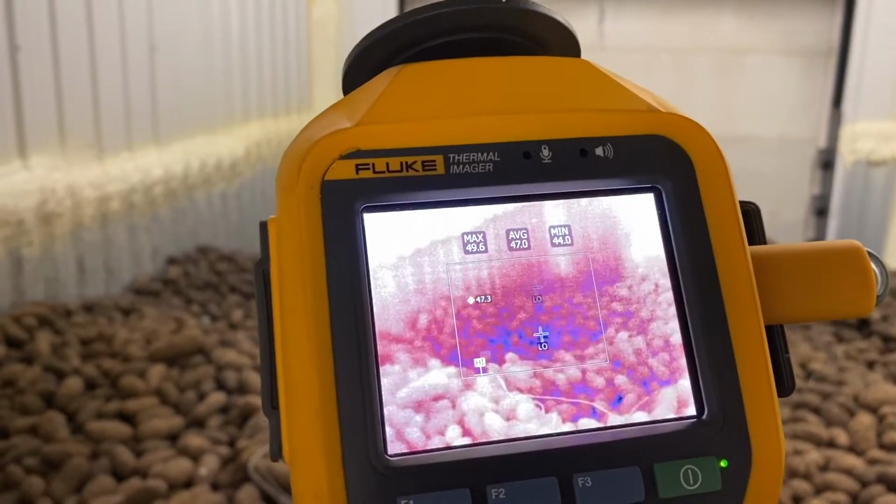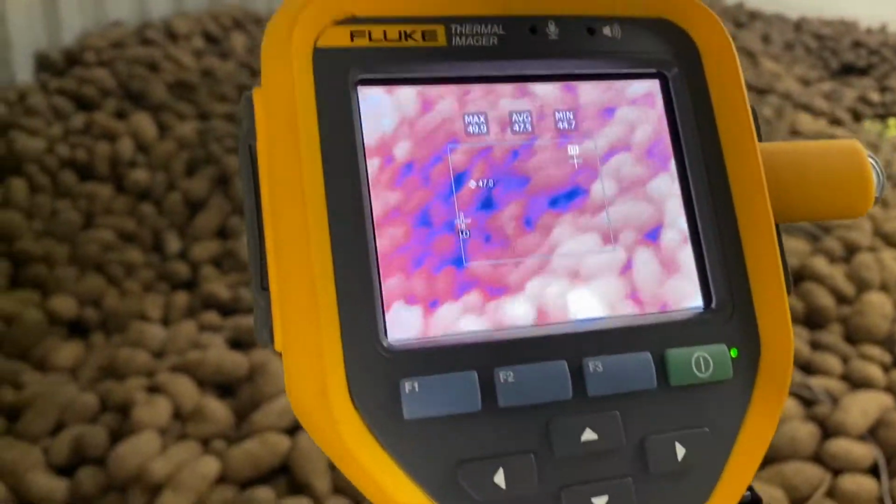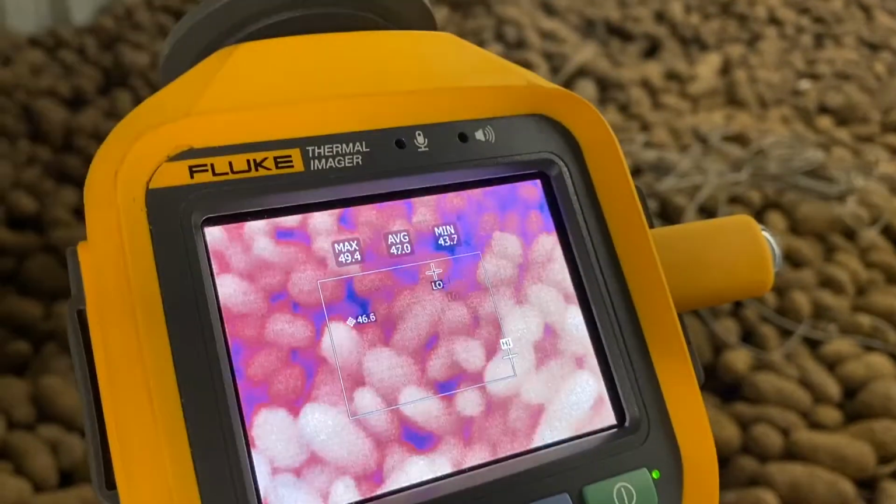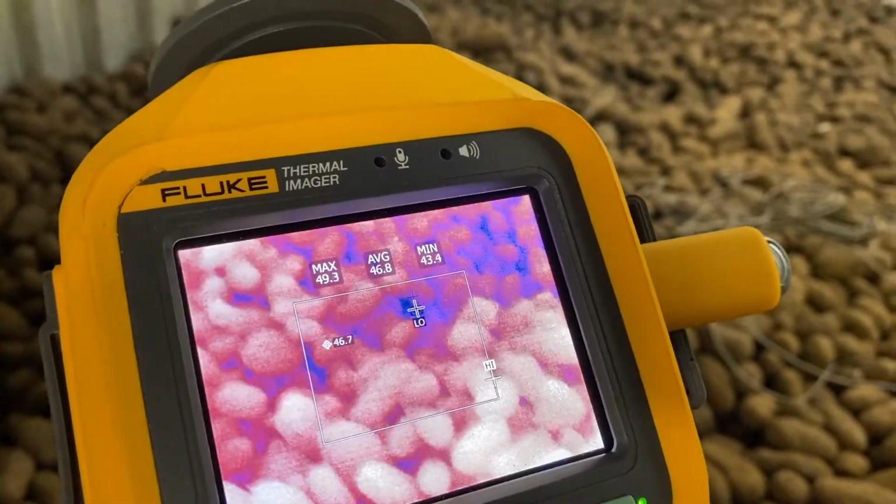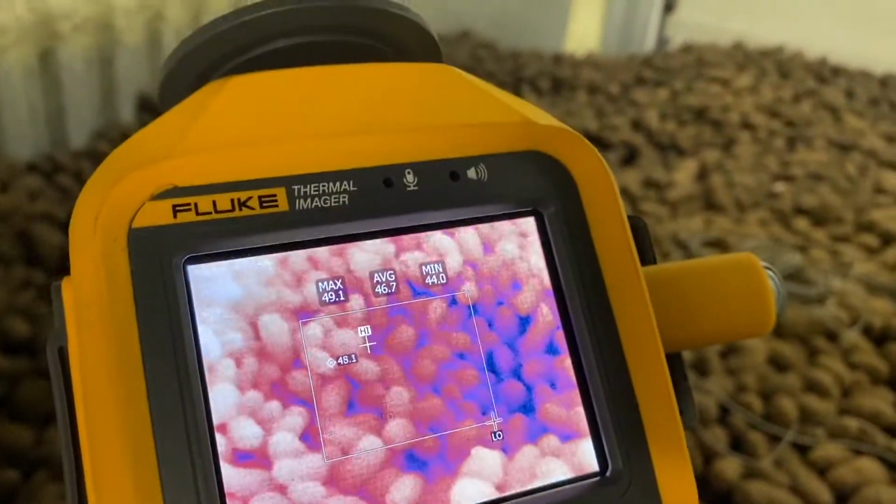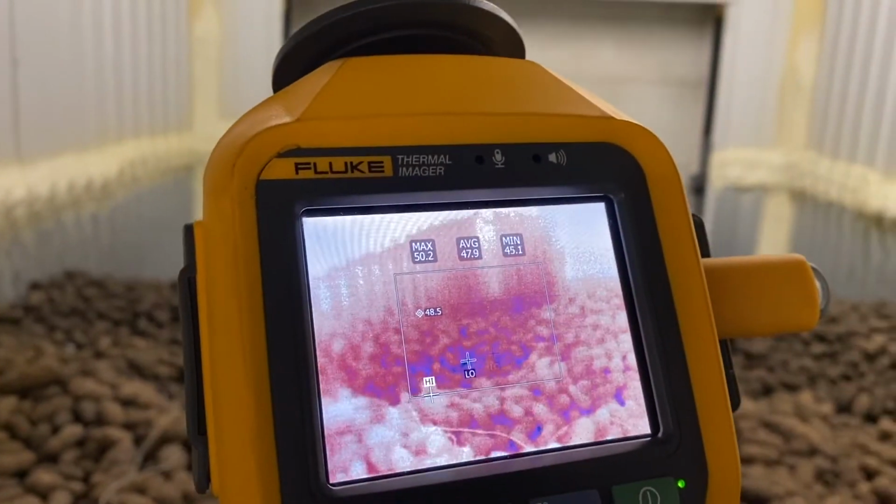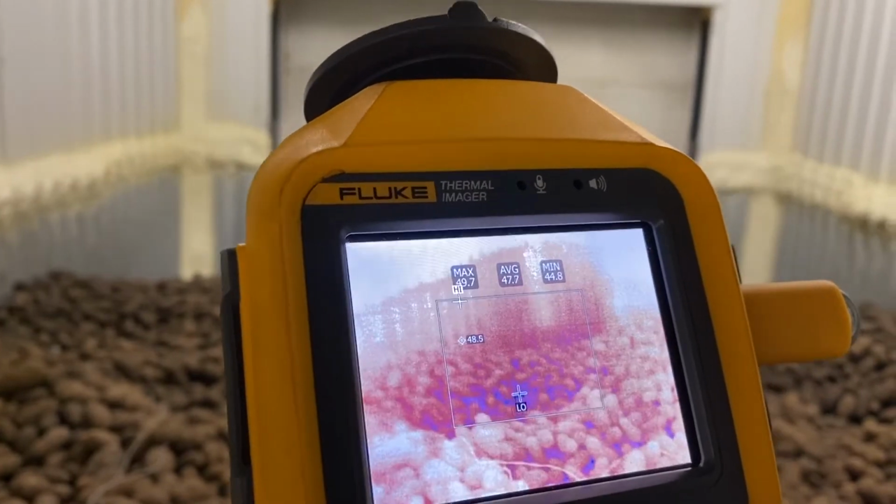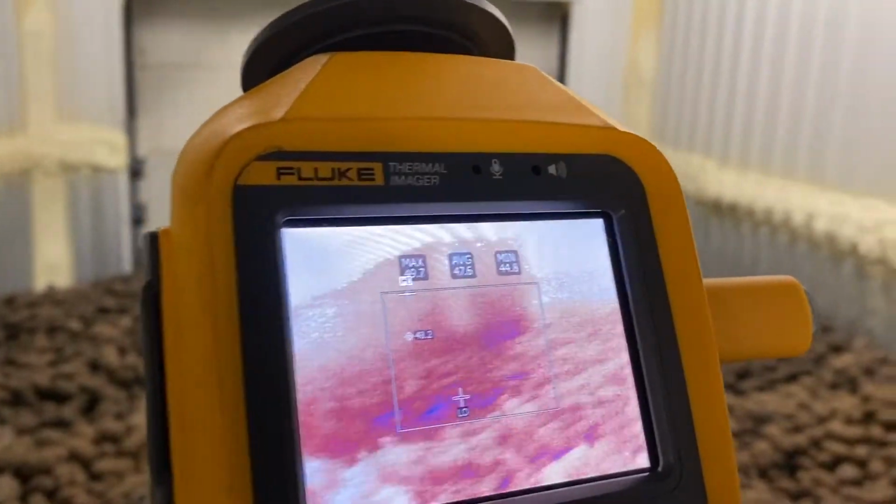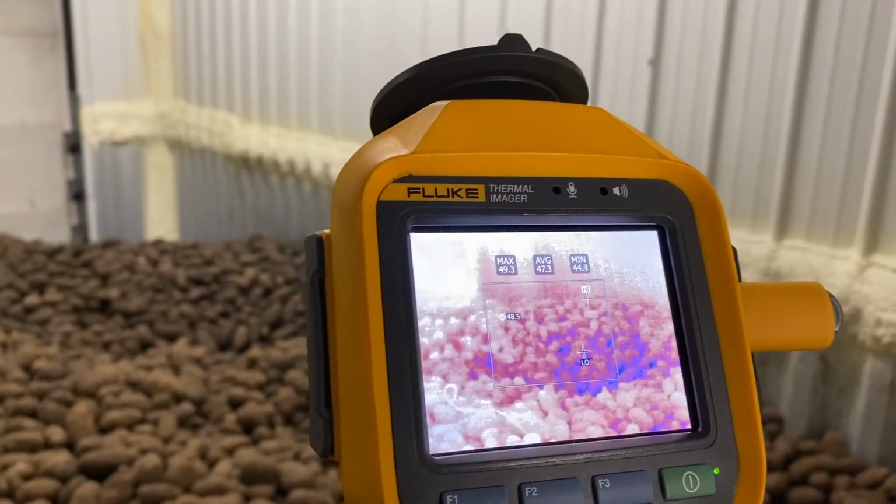We want to use this camera to scan the top of the pile and see if we can tell where the hot spot is. We have come here on a monthly basis ever since we loaded this bin, and so far we can't tell where the hot spot is.